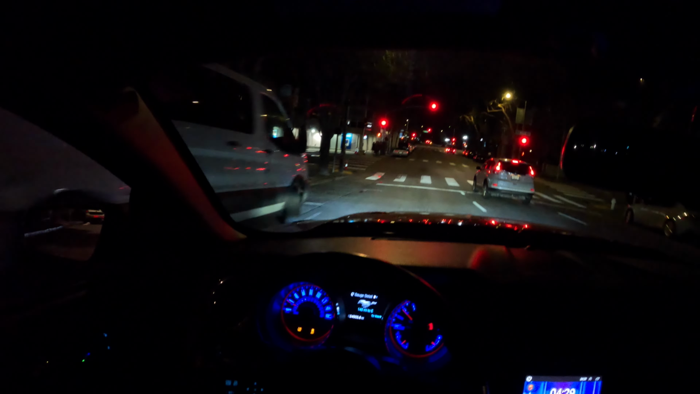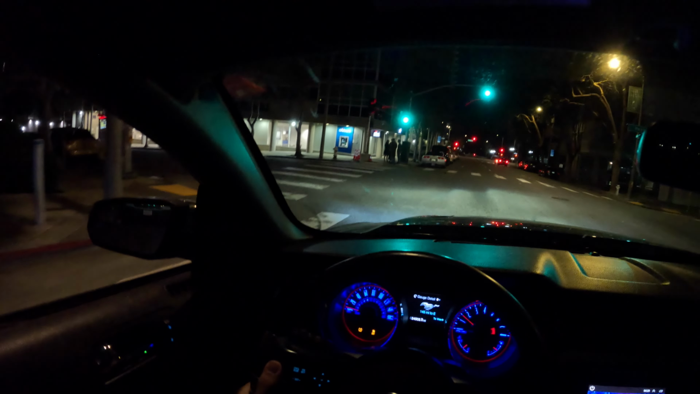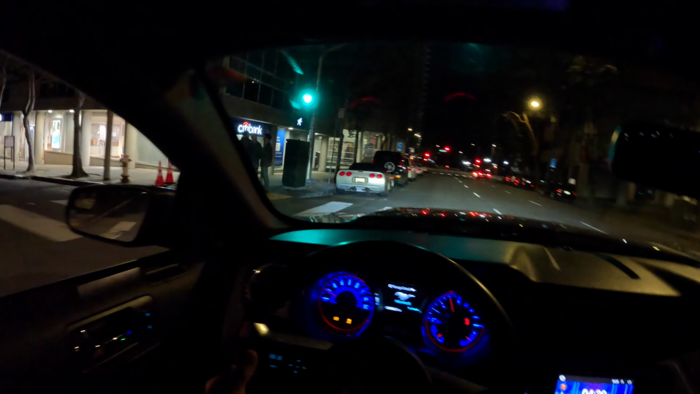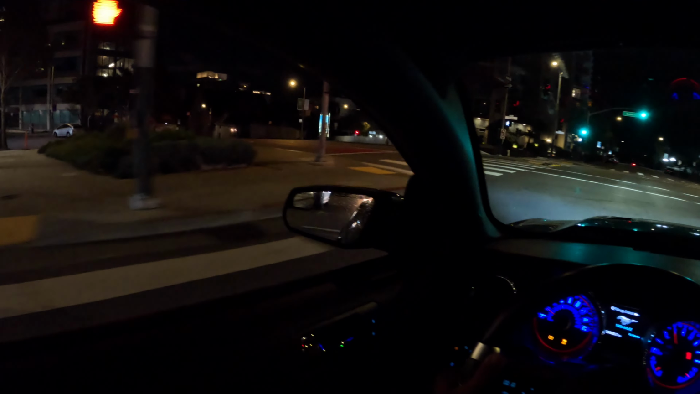Is that a Corvette? Ah, I need a vet in my life. Z06 only though. Can I go straight here? I don't know. We'll find out. Oh, this guy wants to race in the Mini Cooper? 1, 2, 3, go! Oh shit! I did not expect that hill.